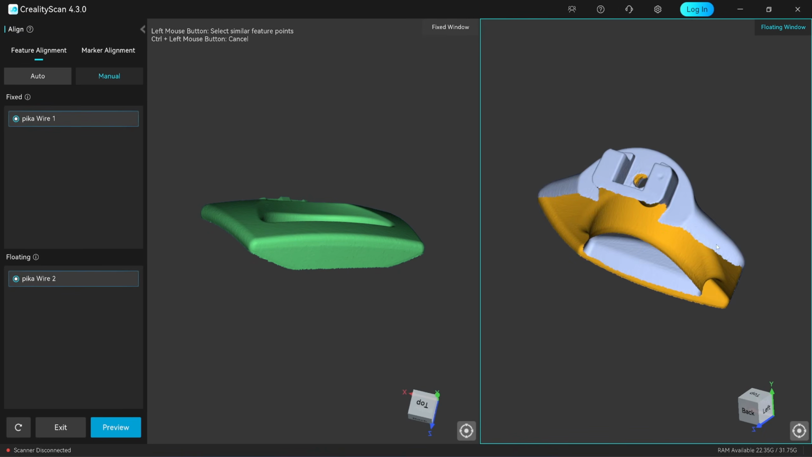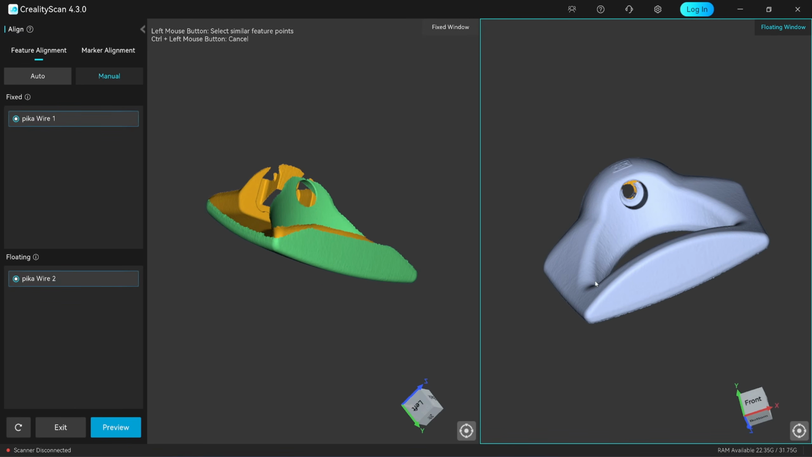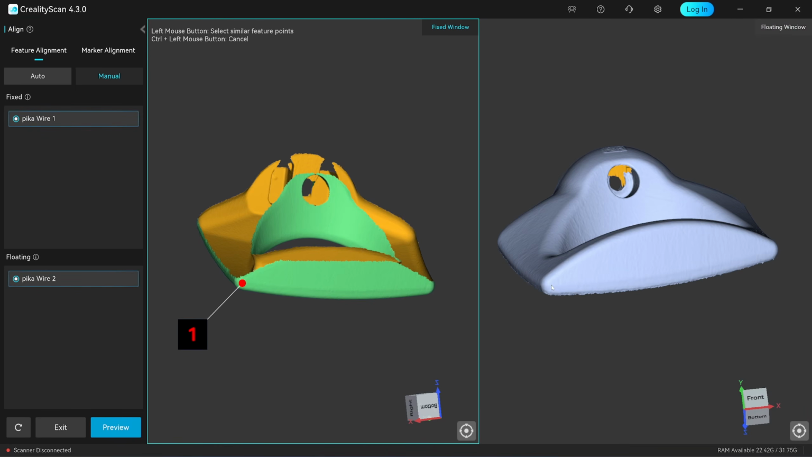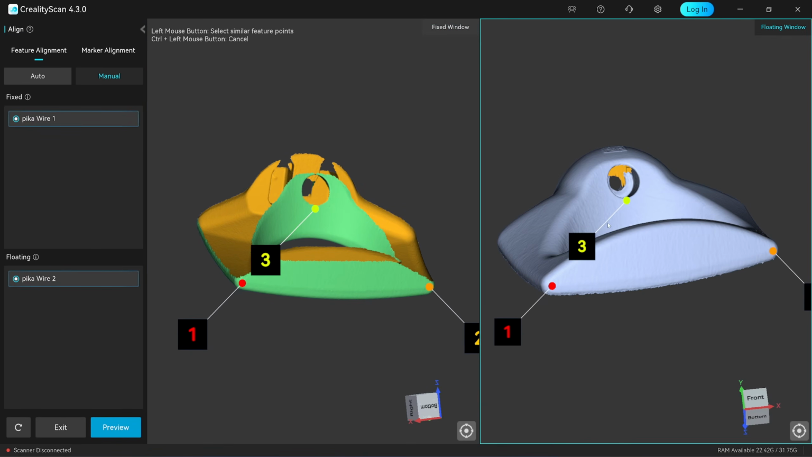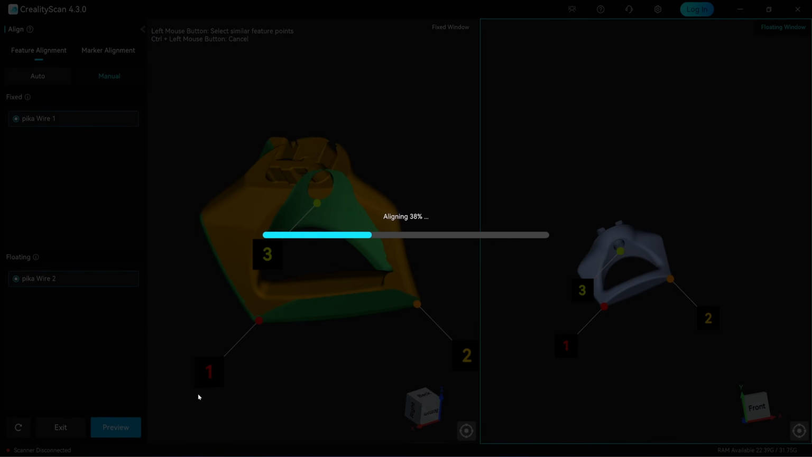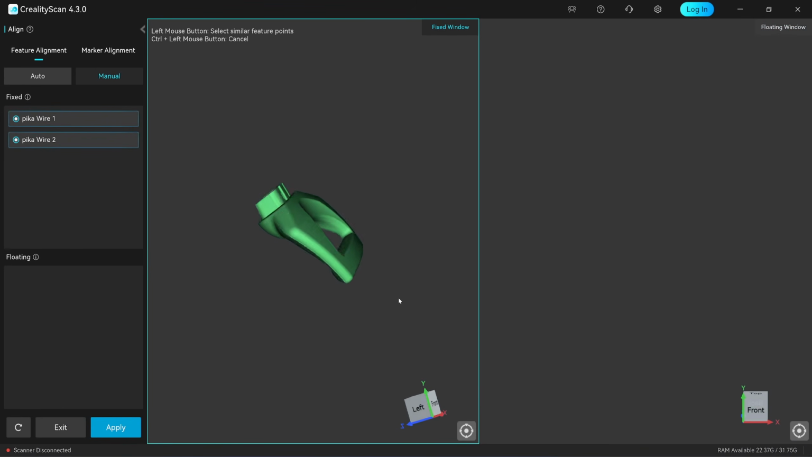The first scan is in the fixed window. Hold Shift and right-click to orbit both scans until their orientations match. Pick 3 pairs of reference points. They don't need to be perfectly precise, just enough to give the software a guideline. It will then apply curve fitting and align them automatically. Not all laser scanners can do this. Without successful alignment, reversing the scan data simply isn't possible.